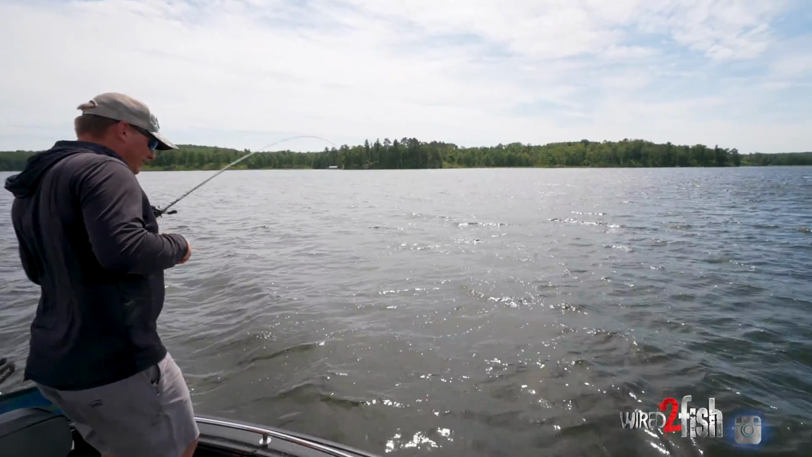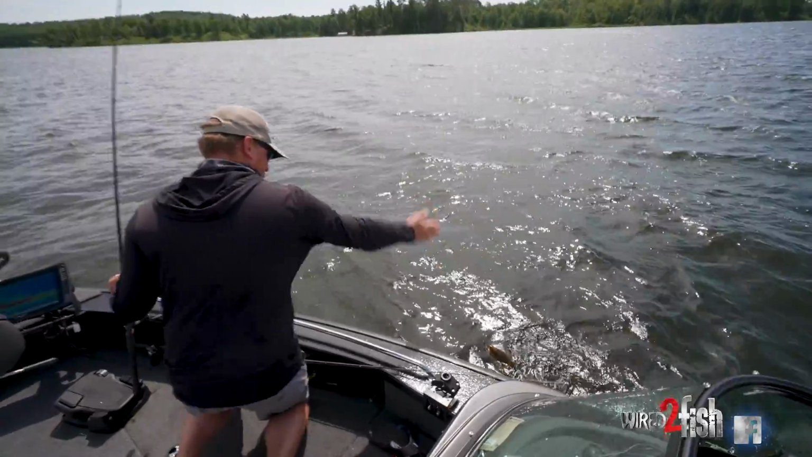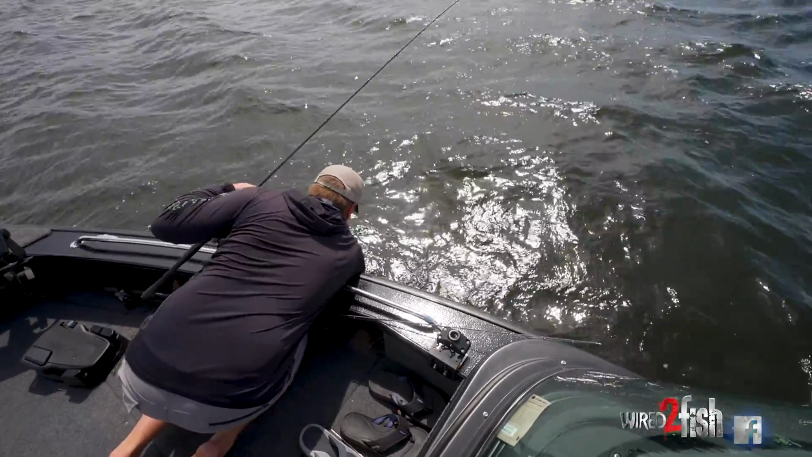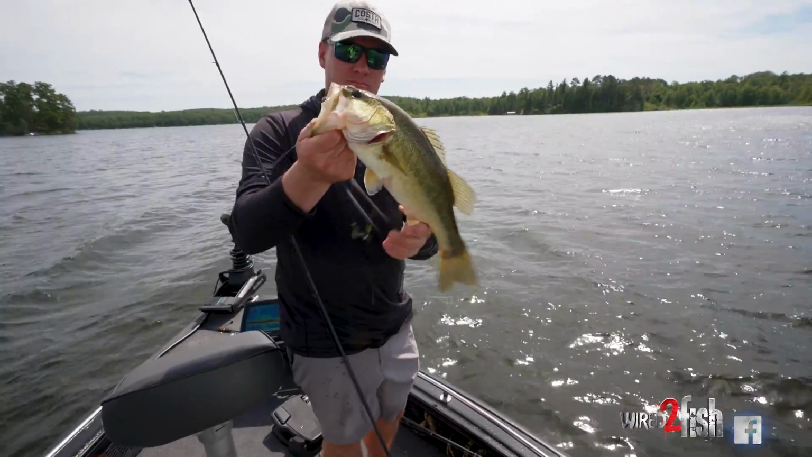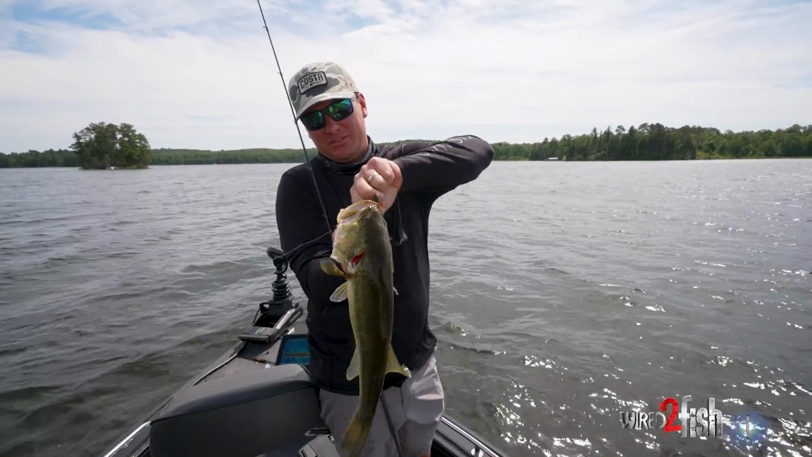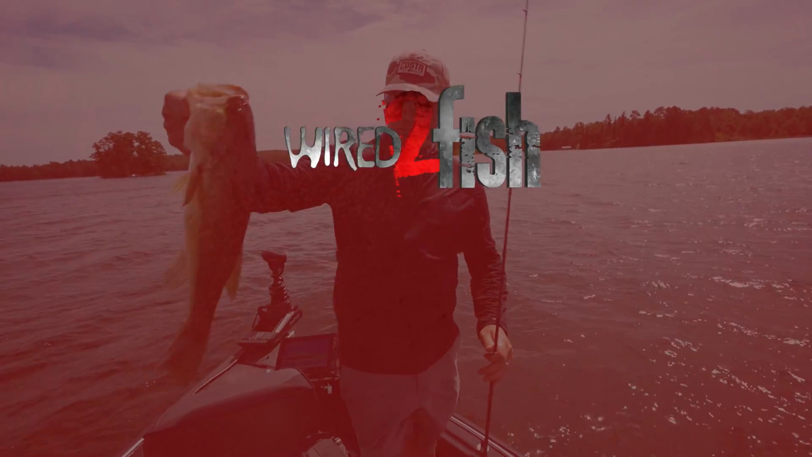Oh yeah, there we go. Get a look at that one. That's a sporty one. Come here, you. Come on. Summertime largemouth. Gosh, when they wad up on a spot in the summer months, it can be pretty fun.